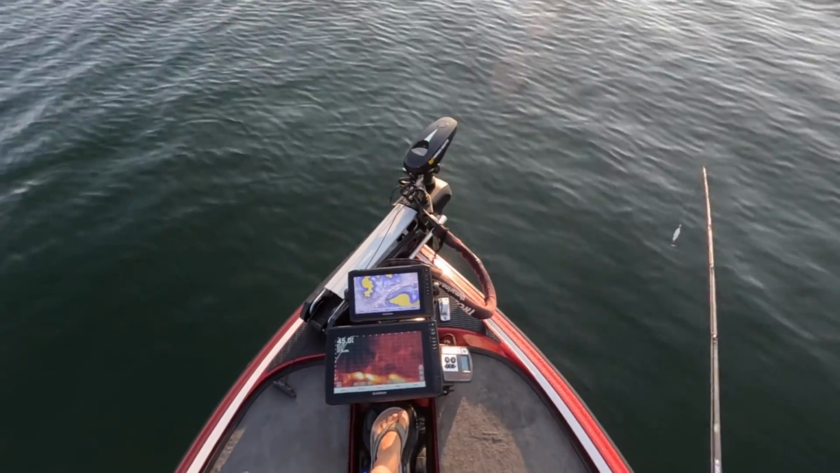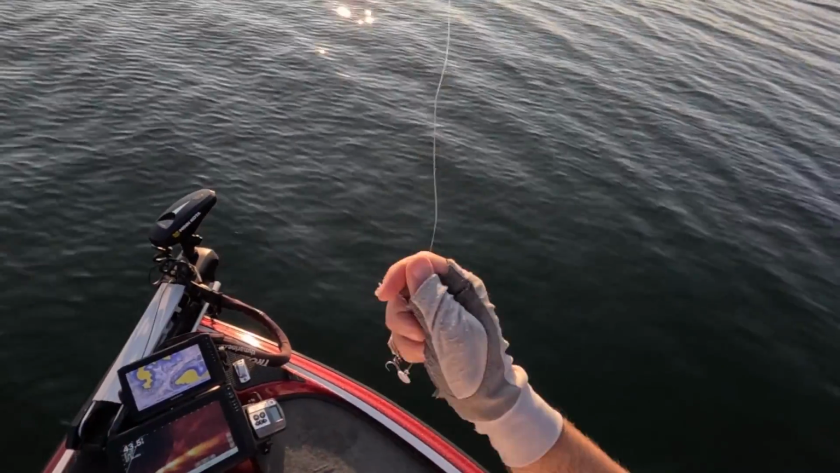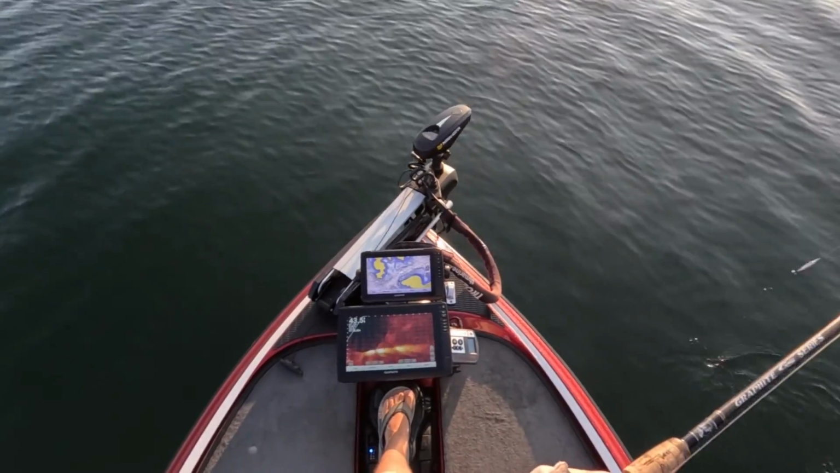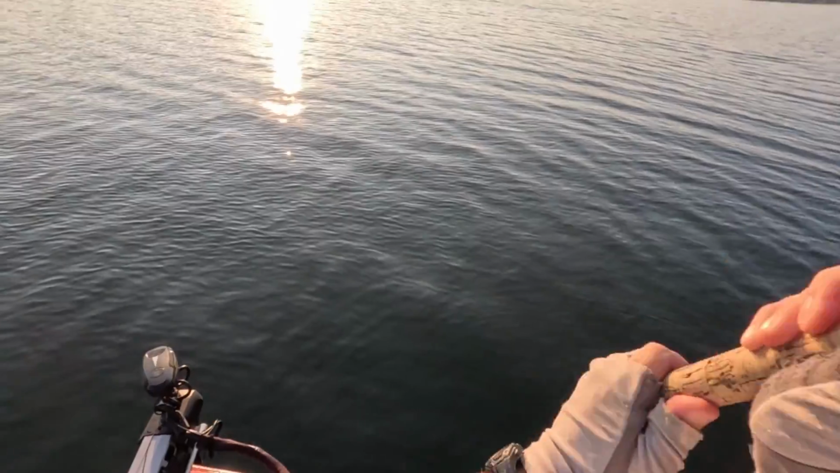They just get so competitive with each other that they just can't stand not being the one to get your lure. Especially with these guys with little sharp sandpaper teeth. I'm going to check my line a bunch.